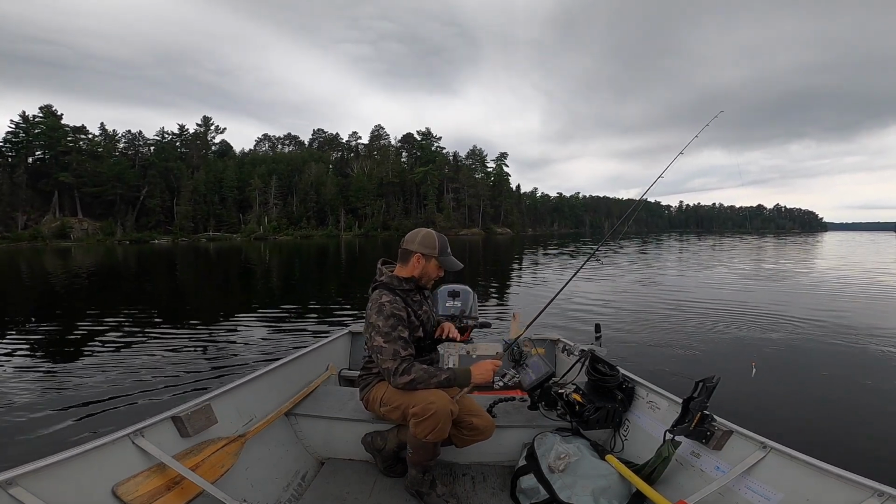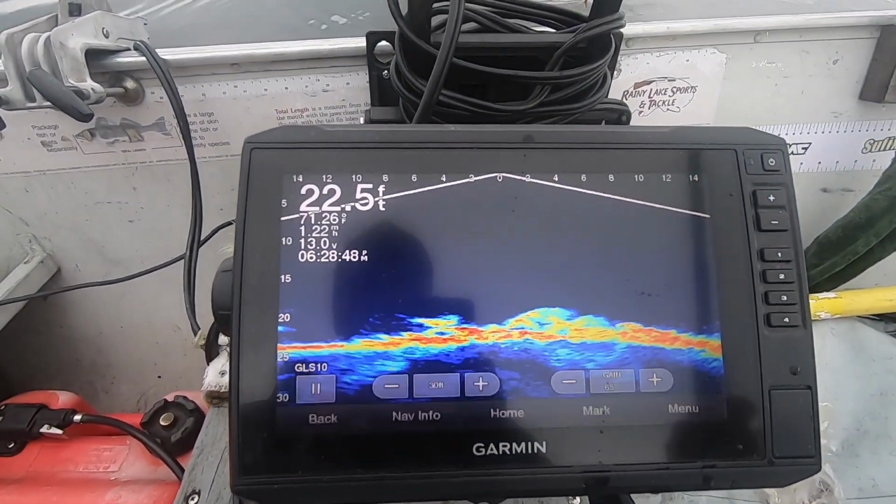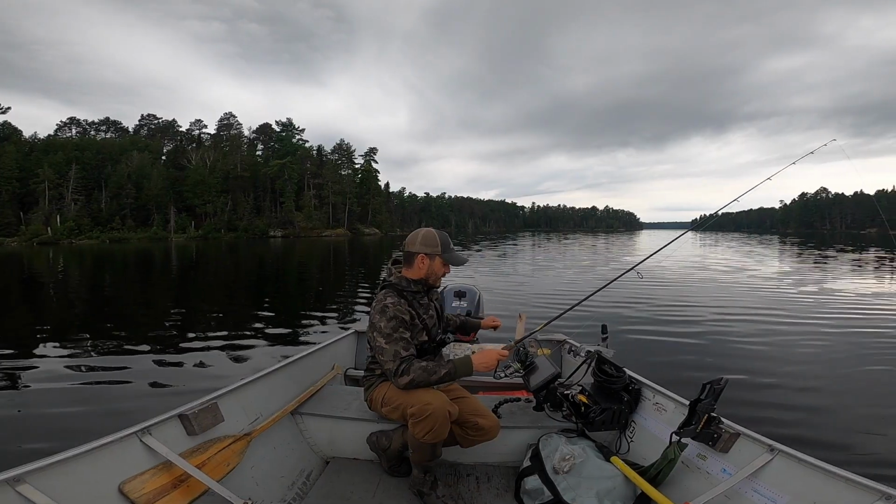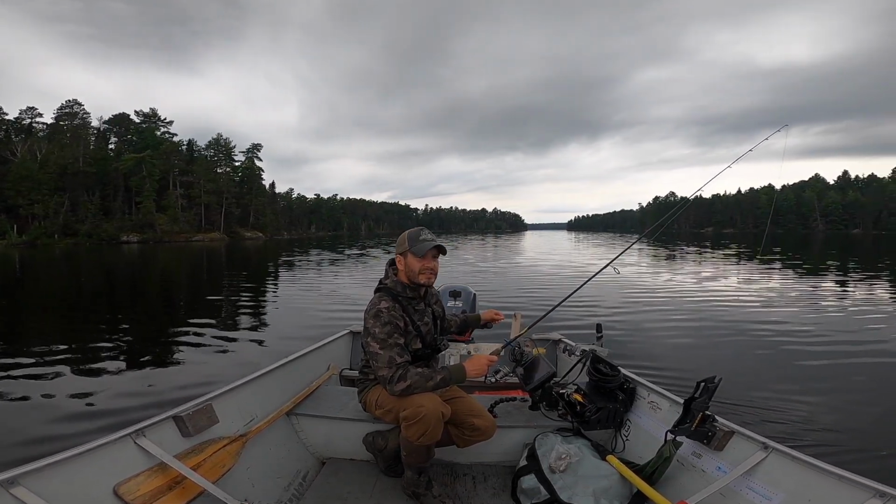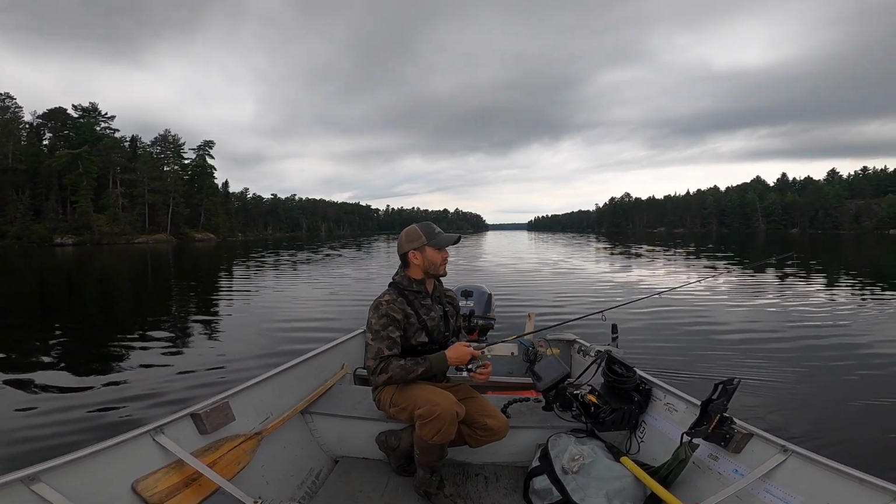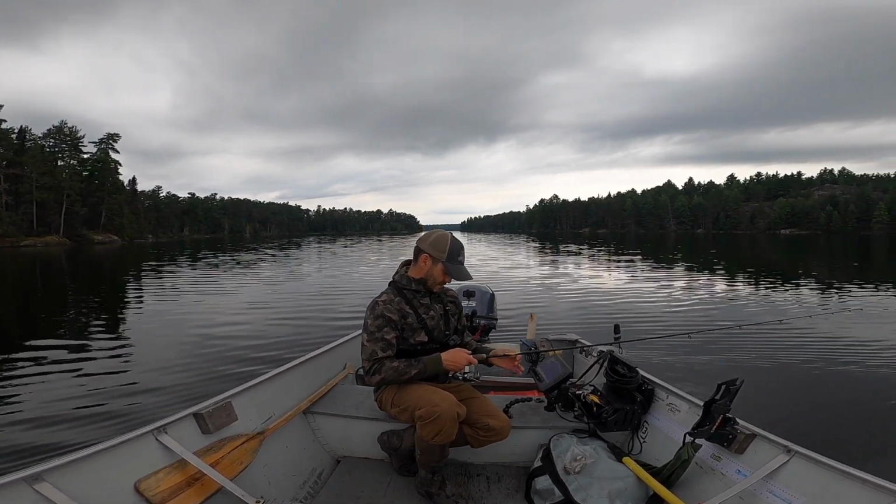Lot of structure at this spot. There's all sorts of rock boulders and stuff that come off that point right there. You can see them on the graph here. 21.8, 22, 25, there we go. There's actually a series of humps right here that vary from 23 to 26 to 28, and there's always walleye stacked on all three of them. If you can get the right drift going, you can get across all three of these points, and it just produces a lot of quality fish.